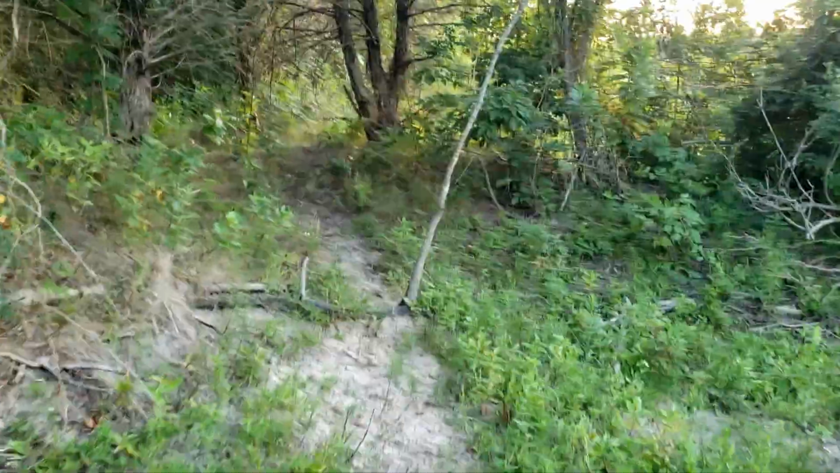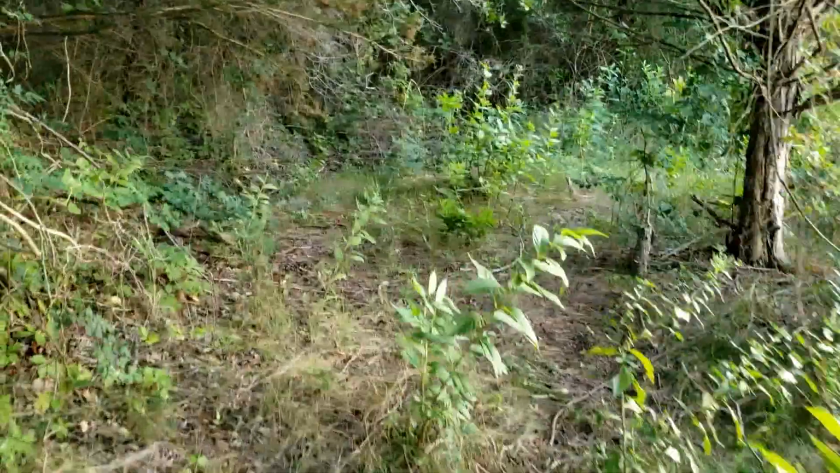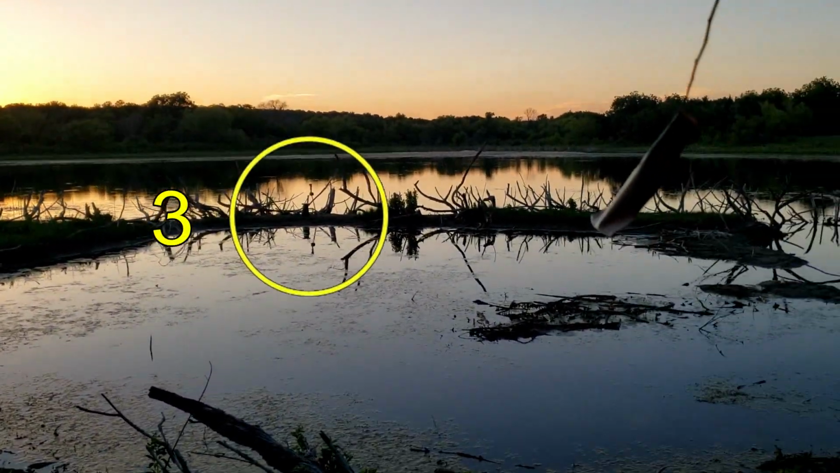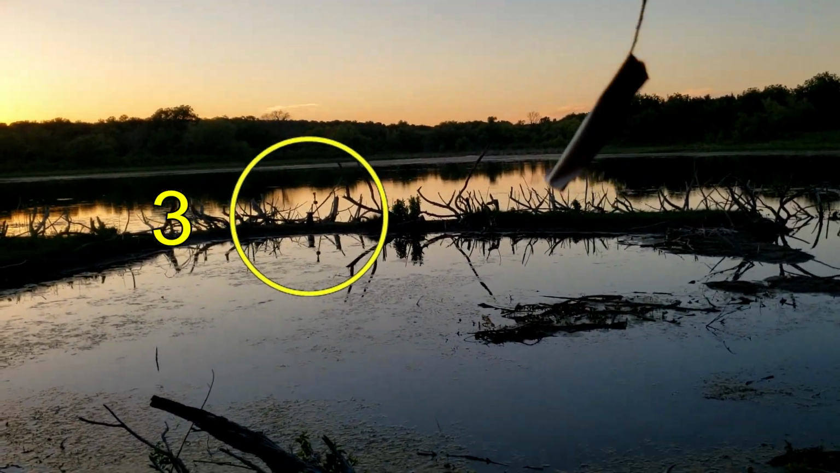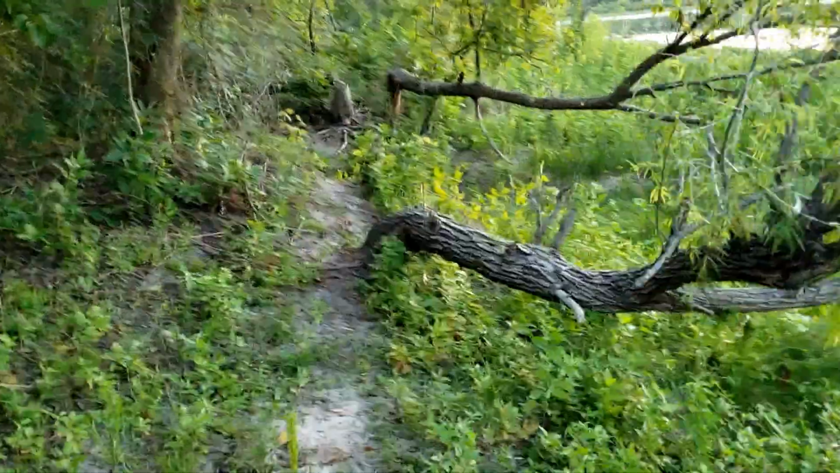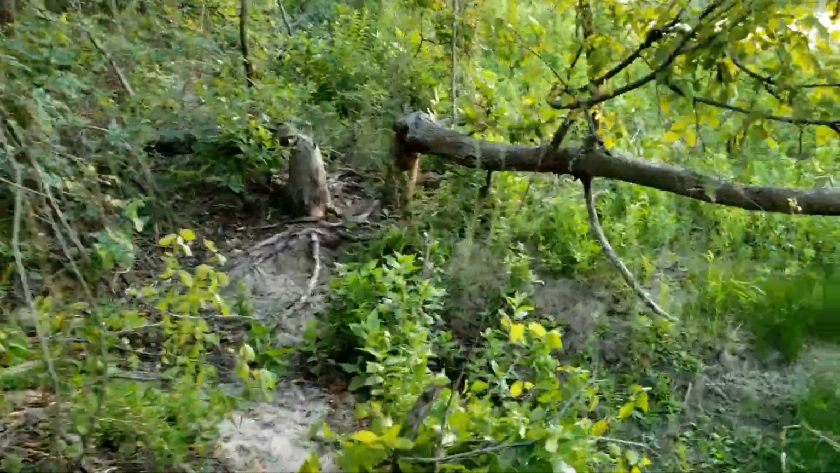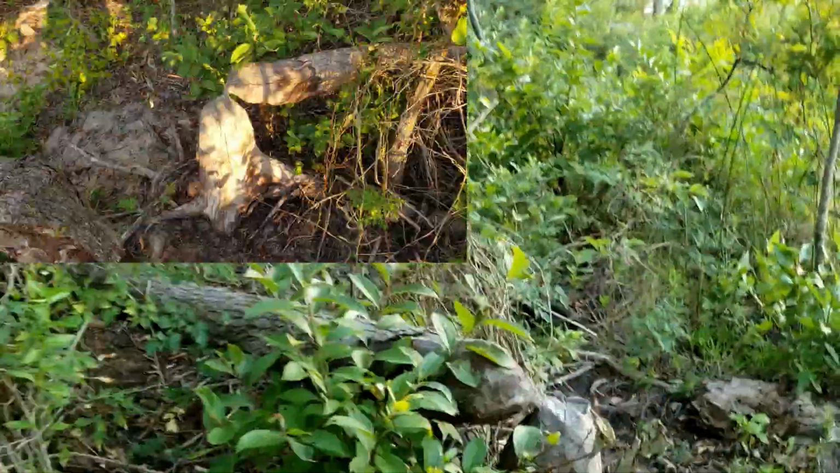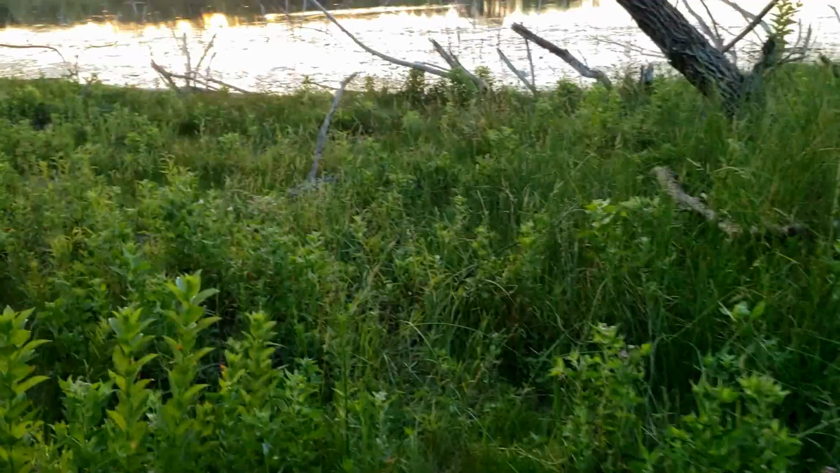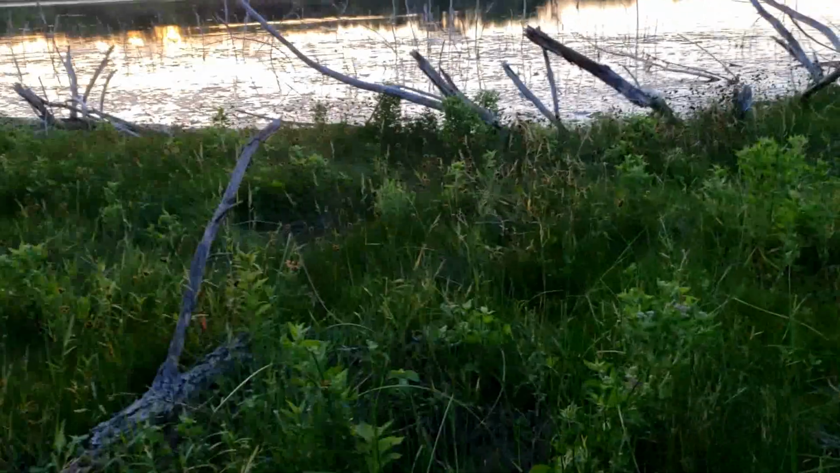As I continue my trek out to my spot for the hunt for the night, the direction I'm heading is where I've often seen beavers originate in the water. When I've spotted them, they're out in this area of the third jetty, and that's where I've got a little stool and my shooting stick set up. As I walk out past this tree that has been felled by a beaver, and now walking out onto this little spit or jetty.